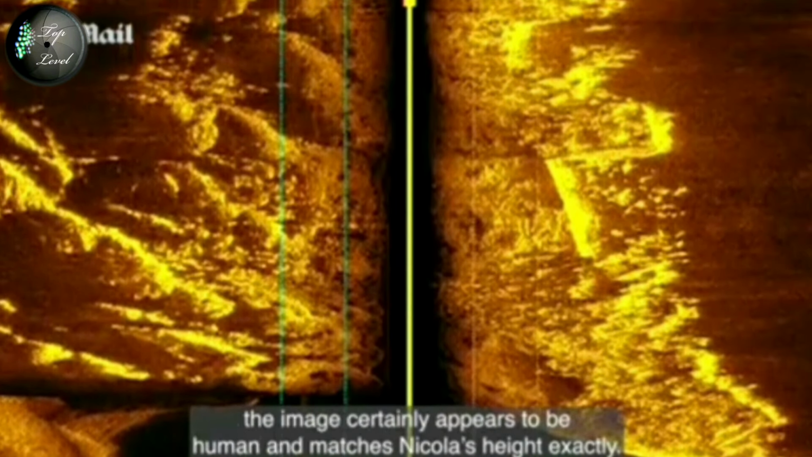Neil McDonough, one of the UK's leading sonar operators for search and rescue purposes, was shown the sonar data on a new episode of the Geographic Profiler podcast. When Mr. McDonough was asked if it could be a branch or simply nothing at all, he declared that it certainly appears to be a human. The length of this target was 5 feet 3 inches, or 161 centimeters, which is approximately the same height